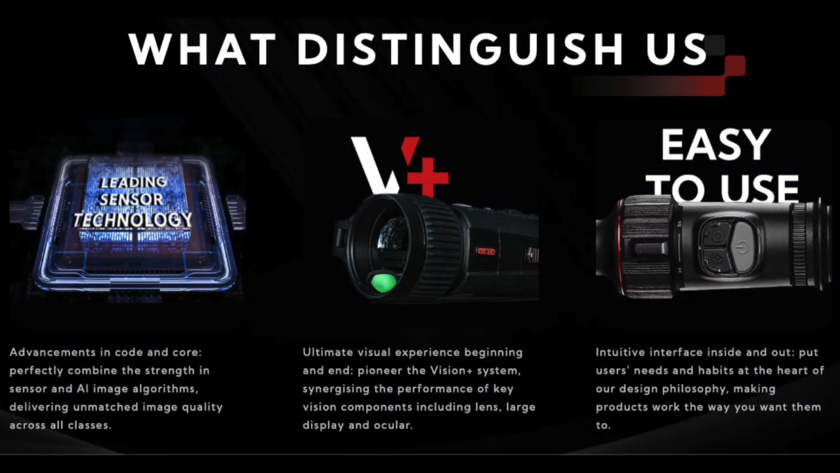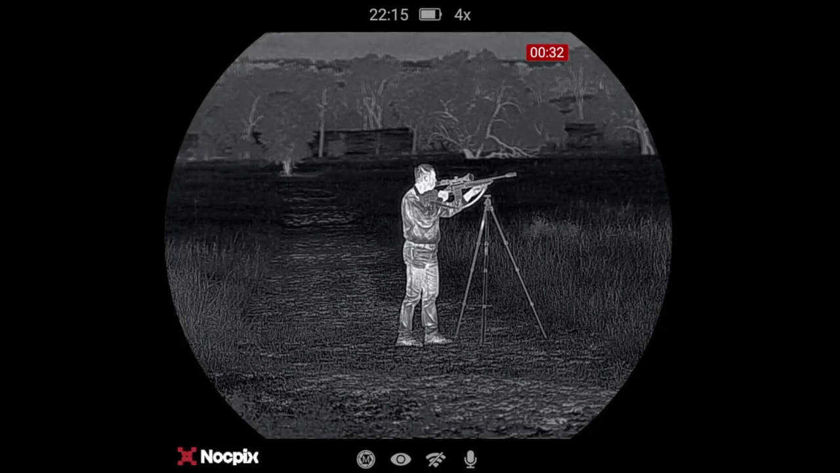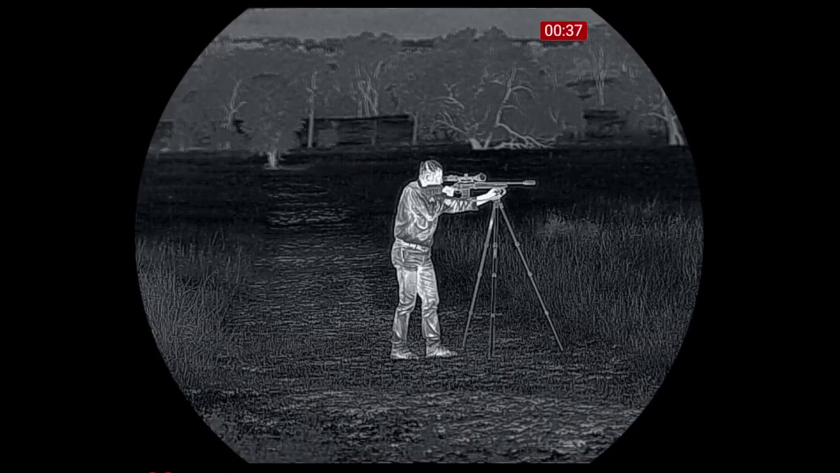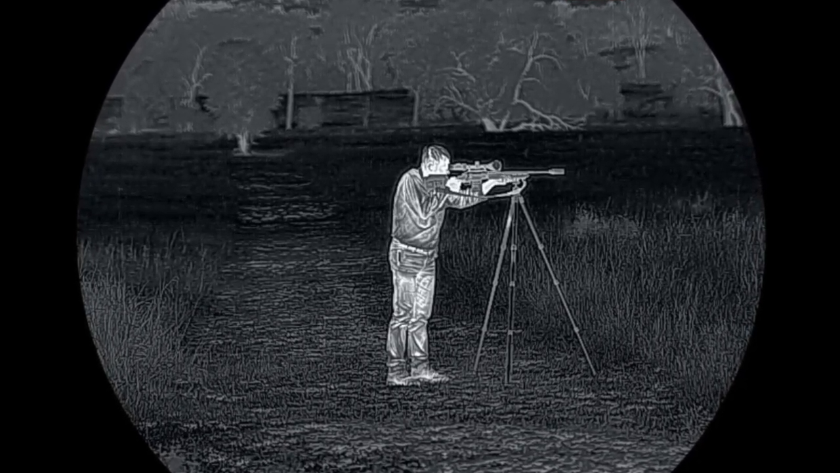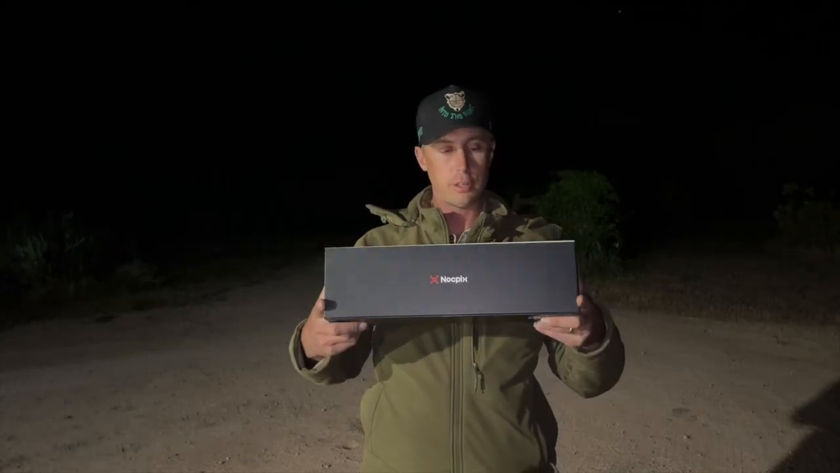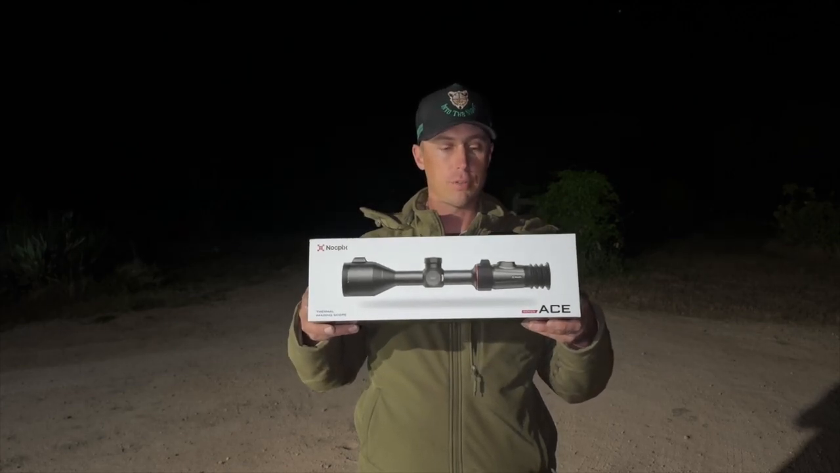Nocpix have three main focus points. The first is using leading sensor technology combined with AI algorithms to produce first-class image quality across all their products. Second is the visual experience of the end user. They created a Vision Plus system where they use features like high-quality immersive screens and ocular zoom. The third focus is on ease of use. They have designed their products to be very easy to use, even by feel, and with features that the user actually needs. So without further ado, I want to introduce you to the Nocpix ACE series rifle scopes.